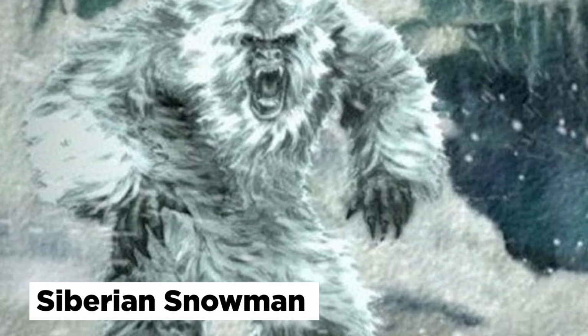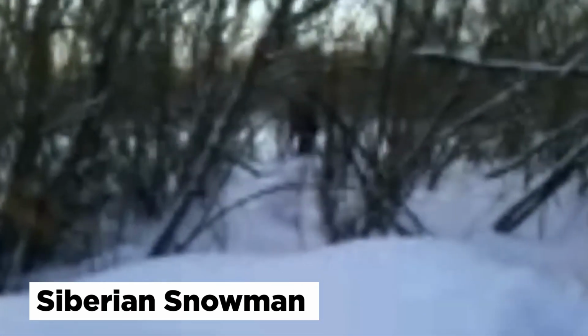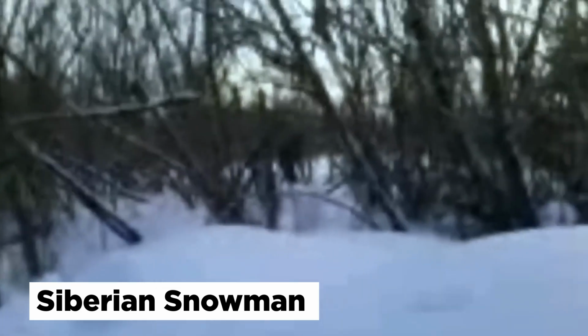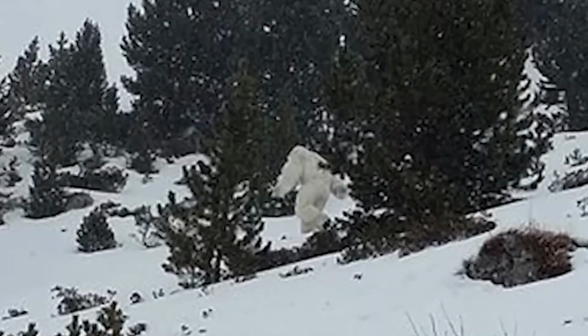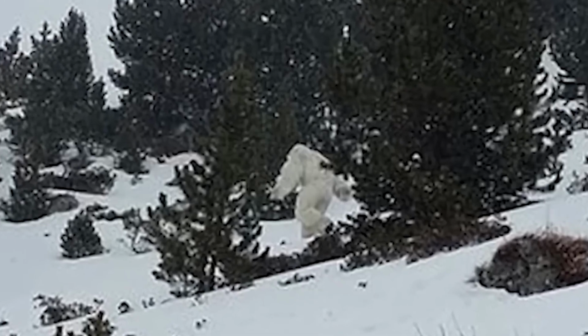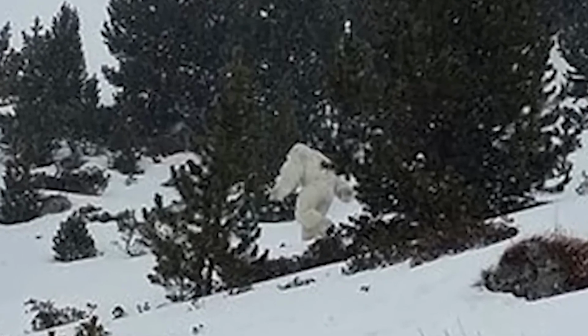Siberian snowmen. By now, almost every single person alive must surely have heard of the hairy ape-like creature that is said to roam wild forests and mountains of the planet far away from us humans. And there is no shortage of footage of this legendary creature known as the Yeti or Sasquatch. Too many hope to one day capture this strange creature on film.